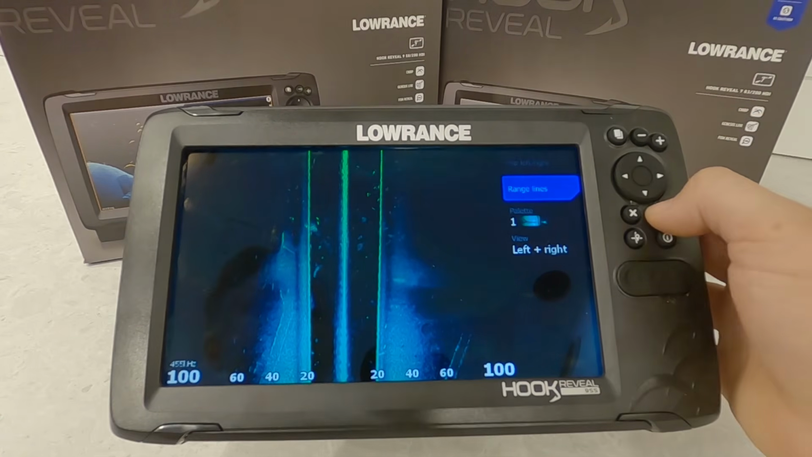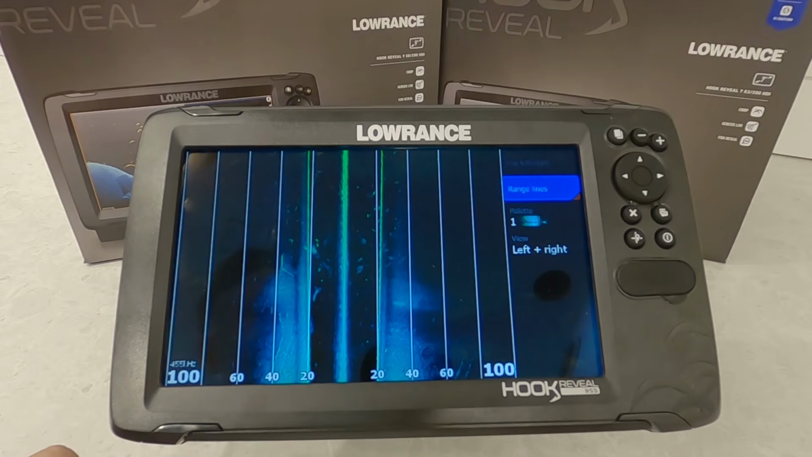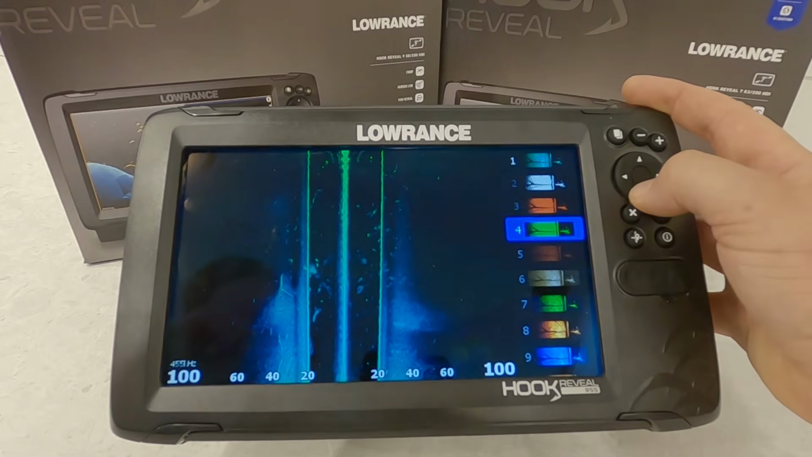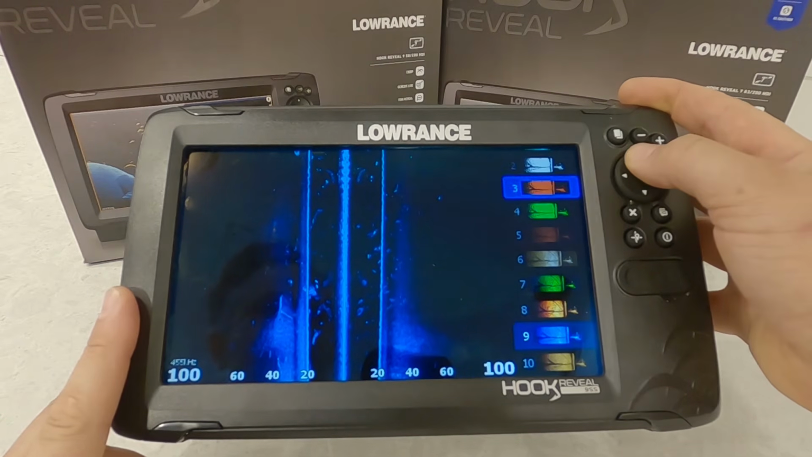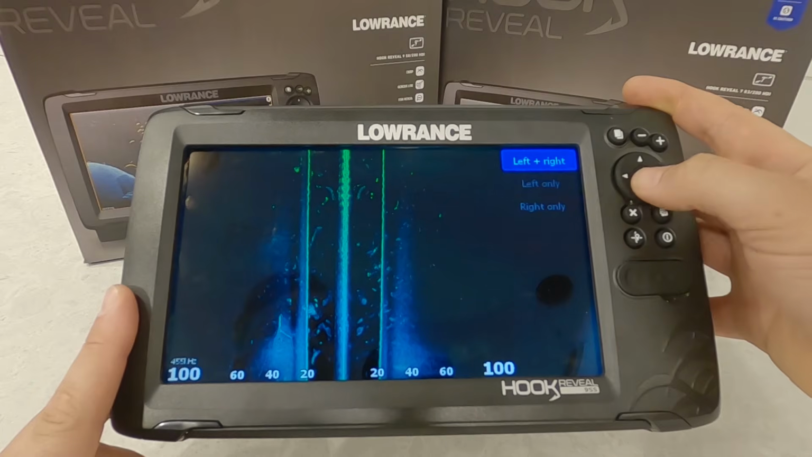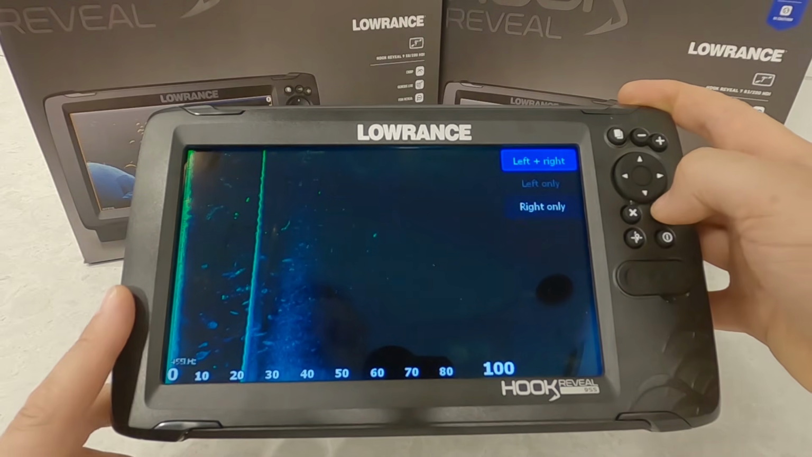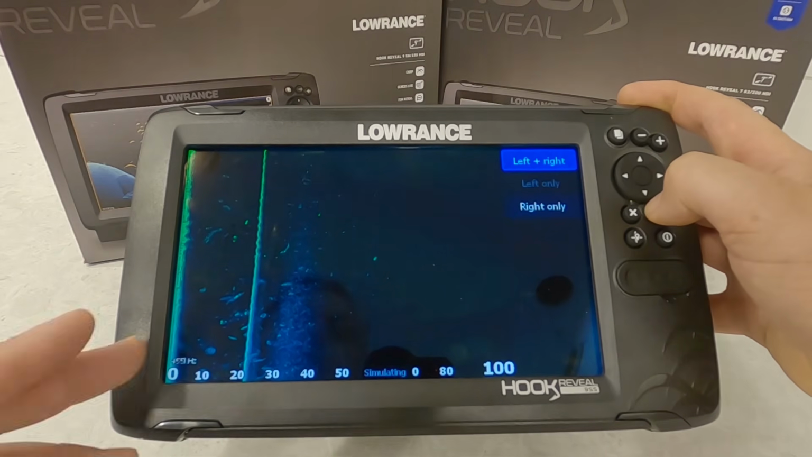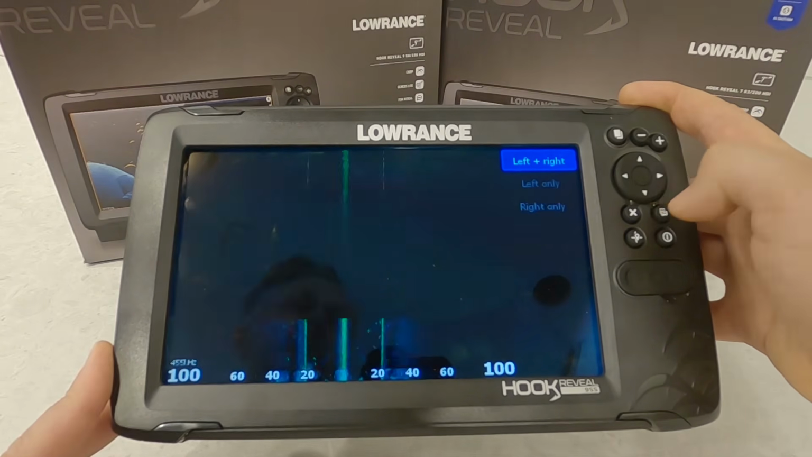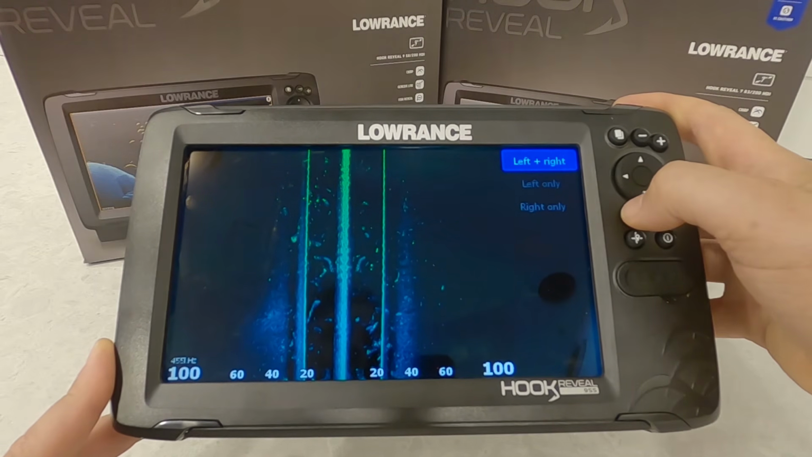Then we have range lines. Again, this is just like DownScan. It shows you how far away a piece of structure is from you. Then we have our color palettes. Again, same type of thing. My favorites are exactly the same as what my favorites are in the DownScan. View left, view right, you can do whatever you want there. So if you're going down a bank that's to your right, this may be something that you want to use, whereas you don't need to see the left side in that case. But typically you'll just about always want to start off on left and right together.